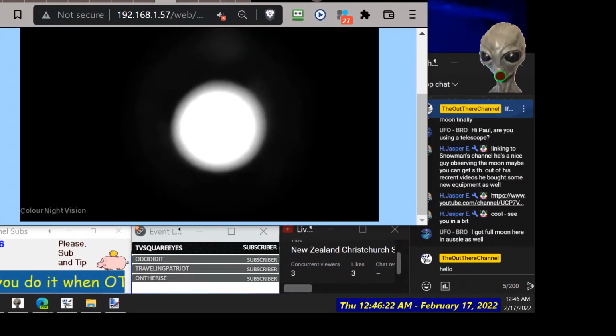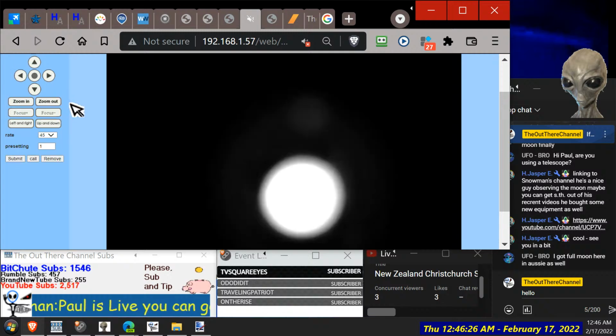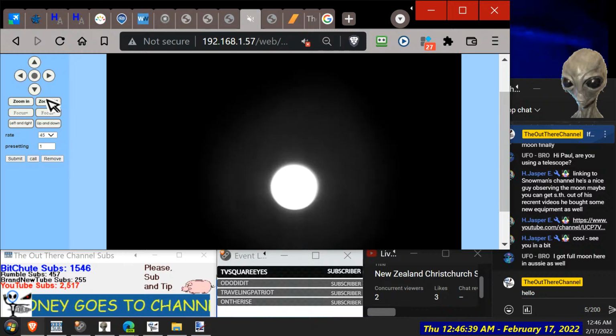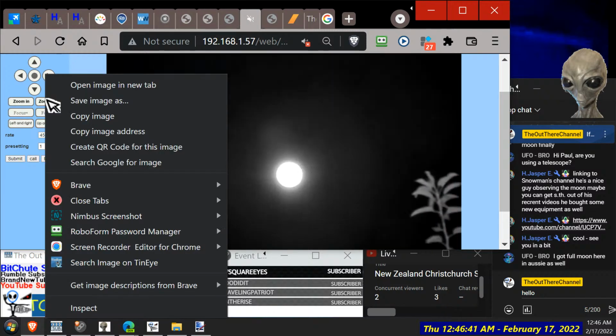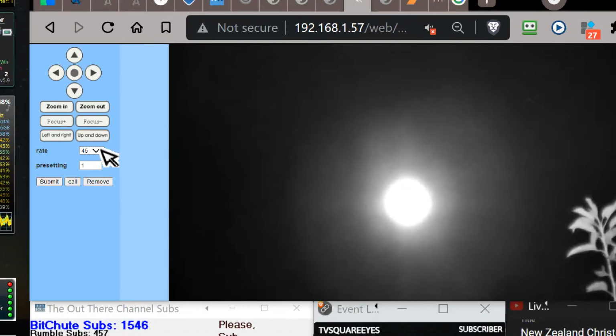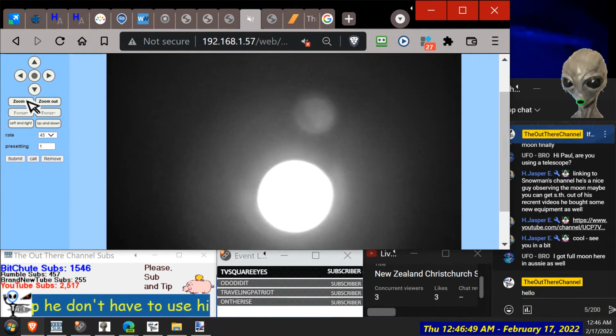What do you reckon? Is it worth snapping it and playing around with it? It would be good to see some craters on it though, wouldn't it? But it's not too bad. I don't think I can see it with my eyes even, so it's bright like that with my eyes as well.